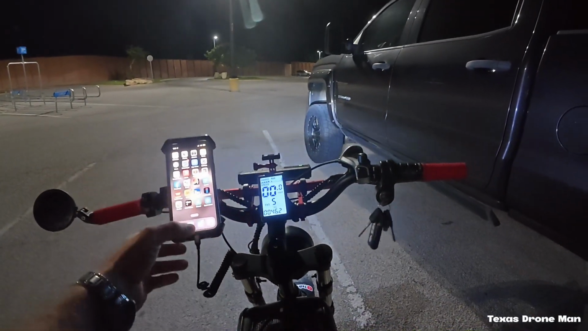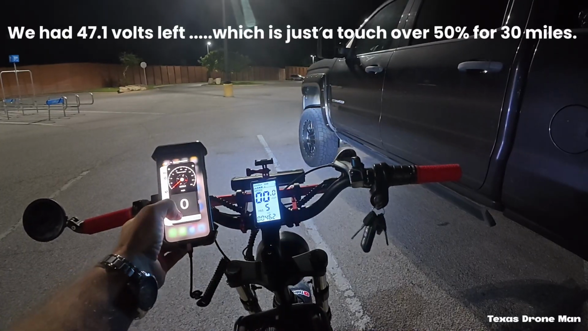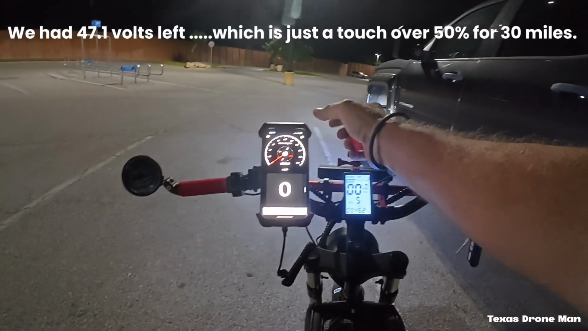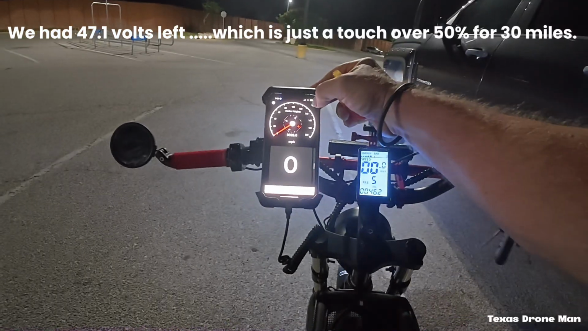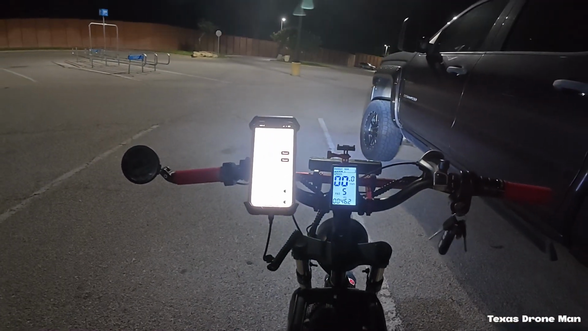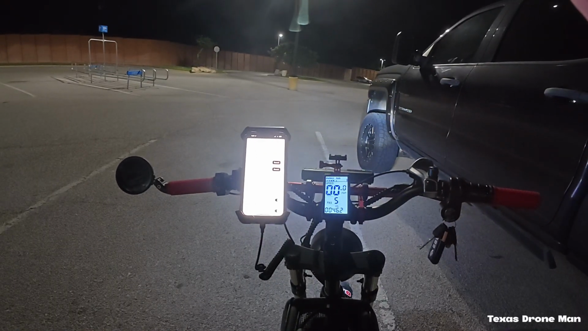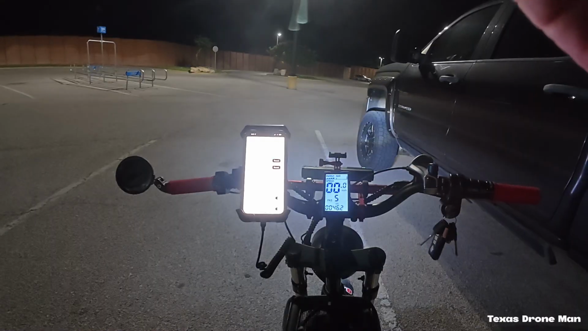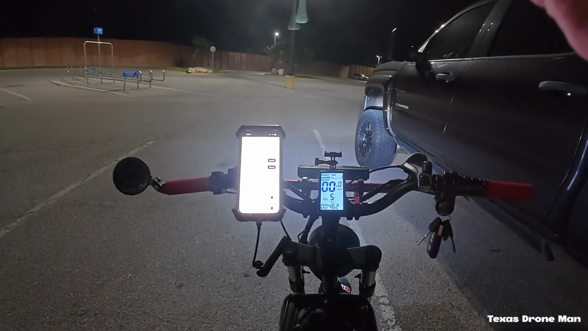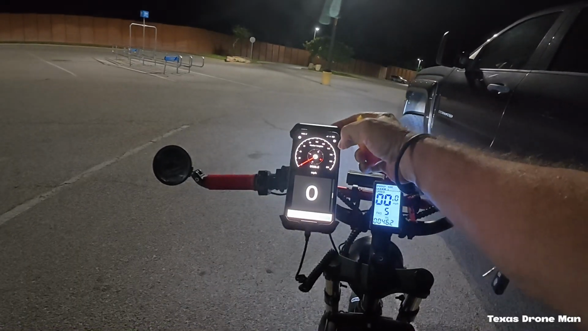Unless it goes, and like I said, by the time I get home, I bet it's 47 something. Maximum speed 32. All-time distance 29 miles.